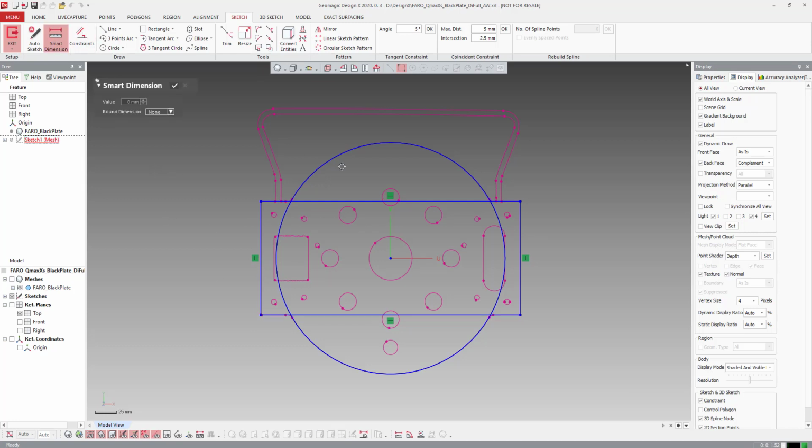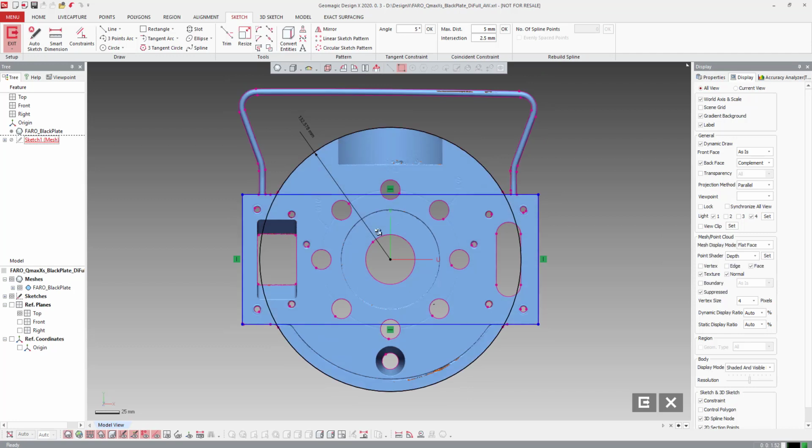I'm going to actually do constraints and show you guys how to do this for real. So this is your actual dimension of the outside here, 132, 578. So it is what it is. I can hit OK on that. I'm going to drop this on the origin to constrain it.